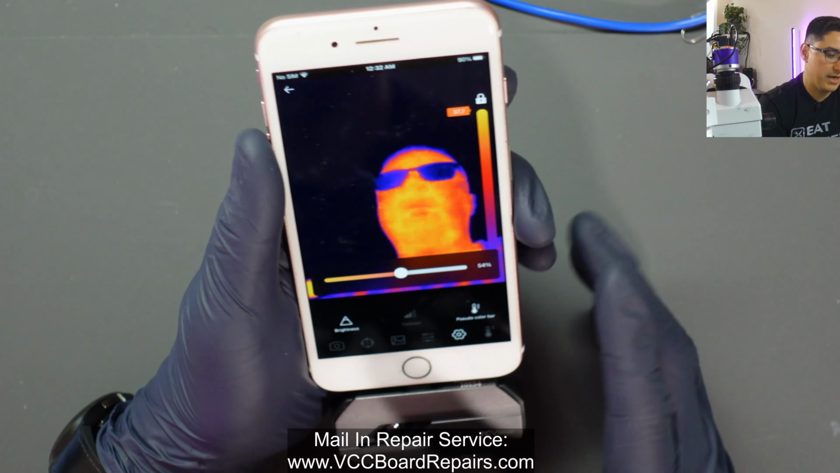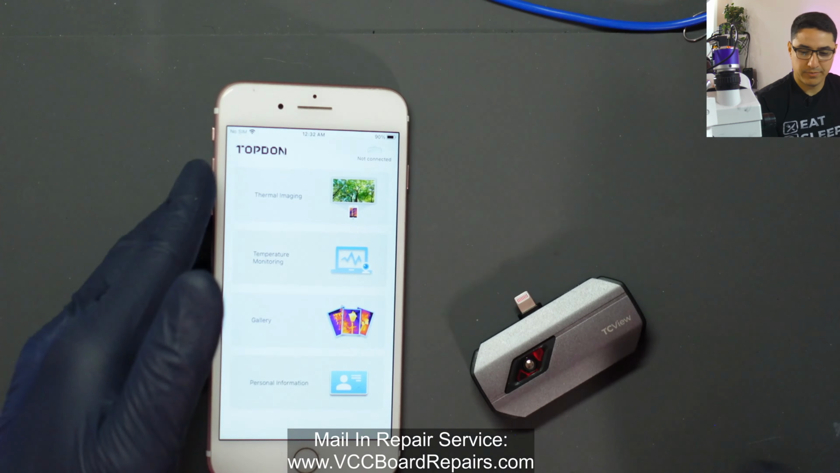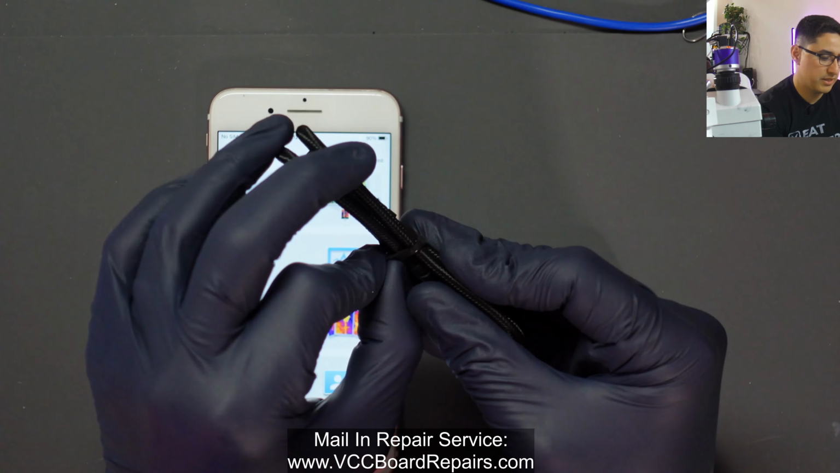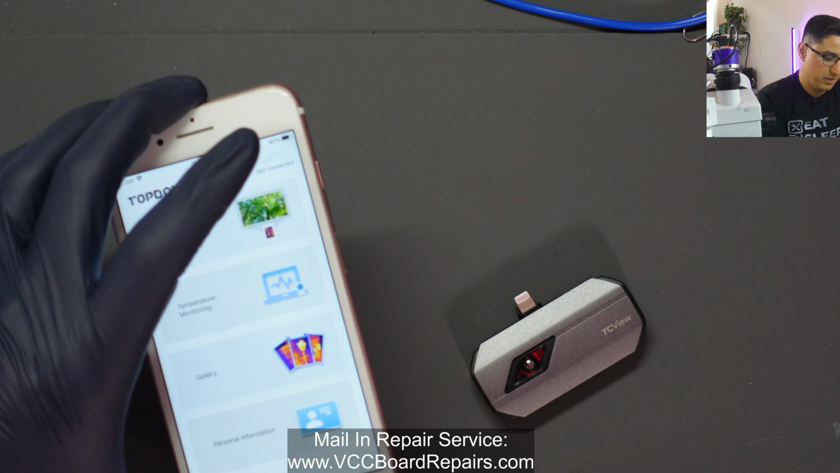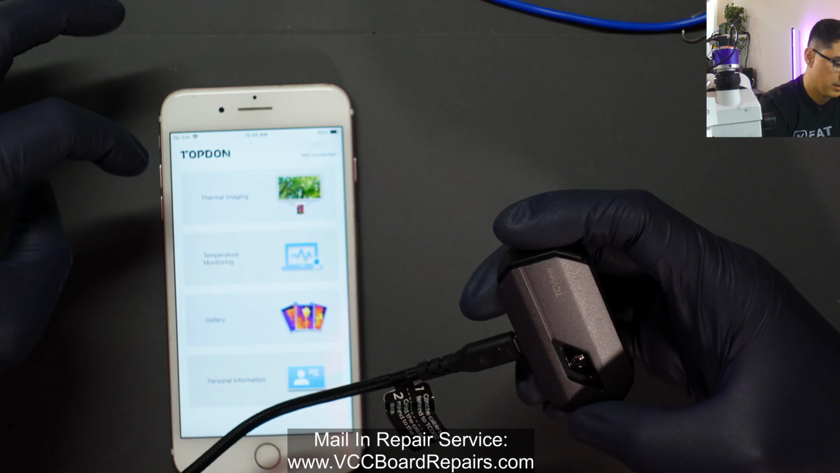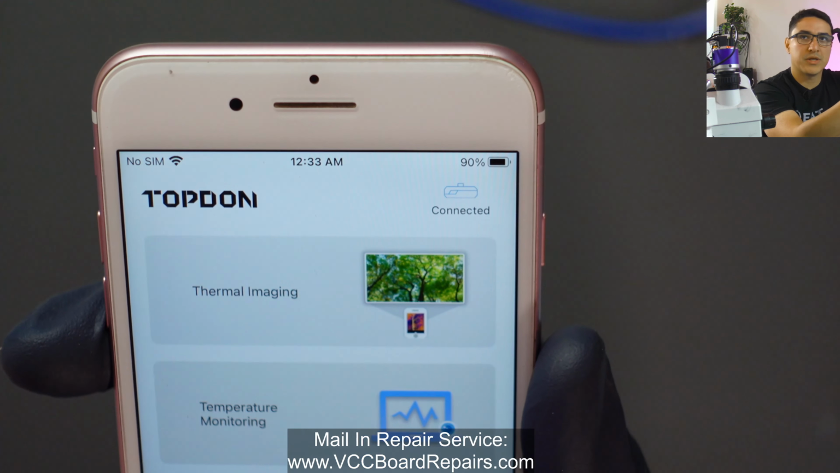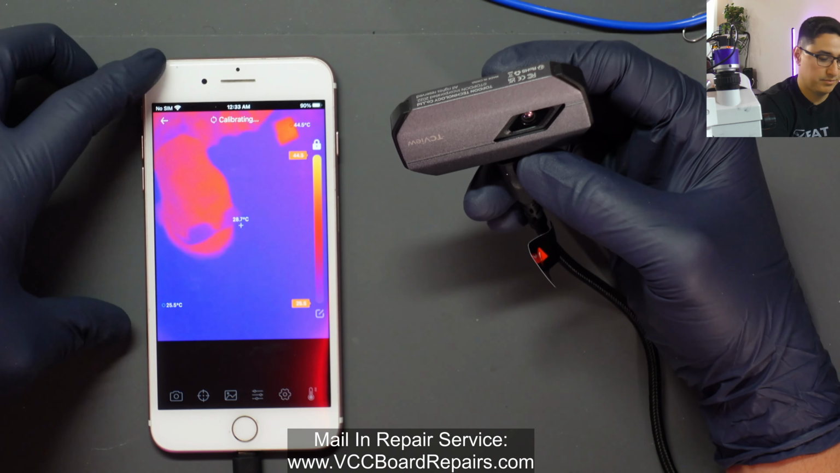So let's go ahead and actually test this out on a motherboard. So what I'm gonna do is I'm gonna unplug it. I'm actually gonna bring out the little lightning cable that it came with, so I can kind of show you a little bit of the use case. So you plug in the lightning cable here, and then you plug in the extension to the thermal camera. And then one thing you'll notice here on the upper right of the screen, it says connected. So that means the thermal camera is detected. And thermal imaging, just give it a second to calibrate.